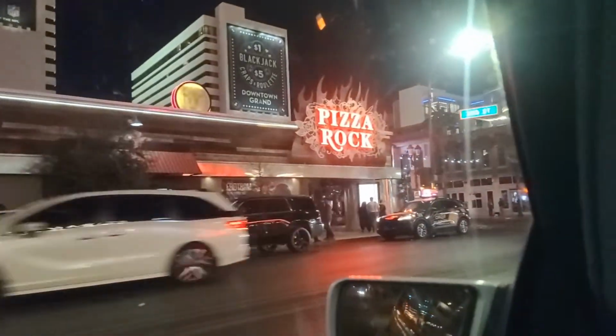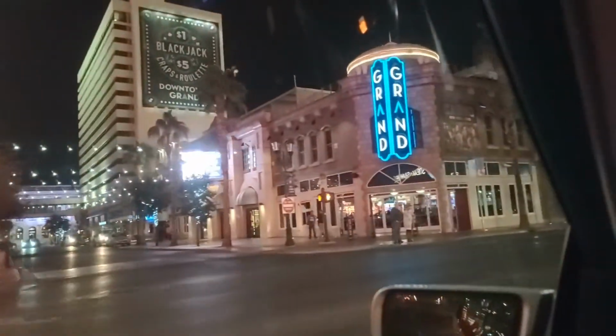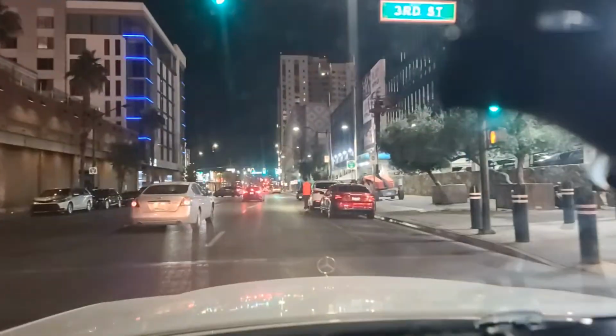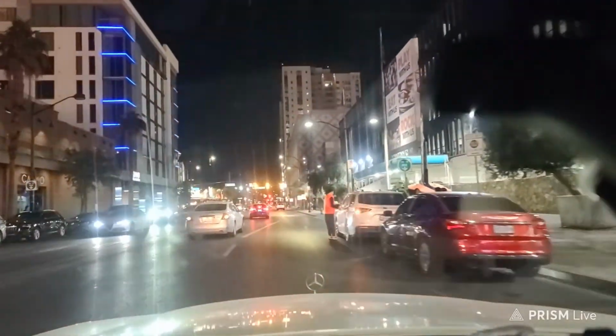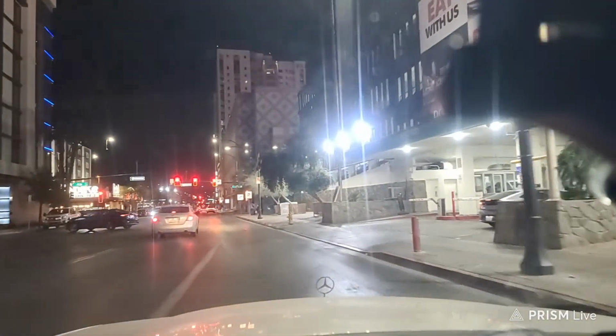Pizza Rock right there. So it's a block away from Fremont. You just take 3rd Street right here, right up here. There's the Grand. And watch the pedestrians here. Come up here to 4th Street.